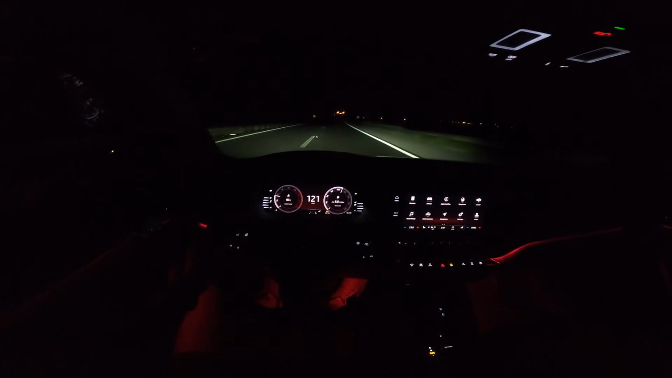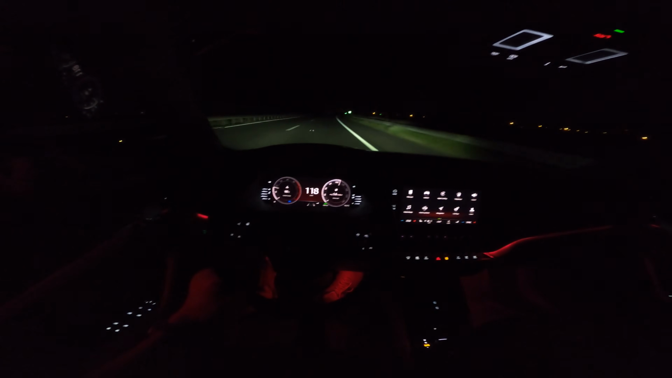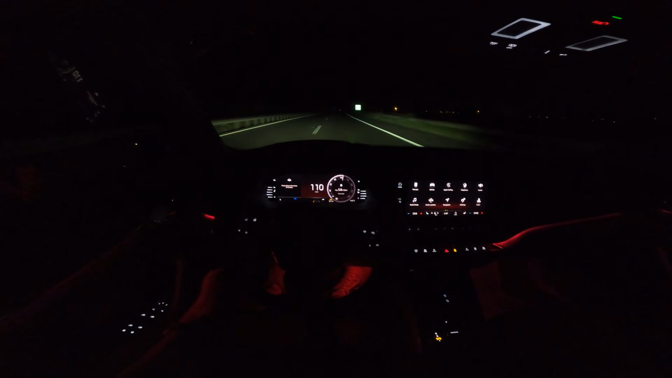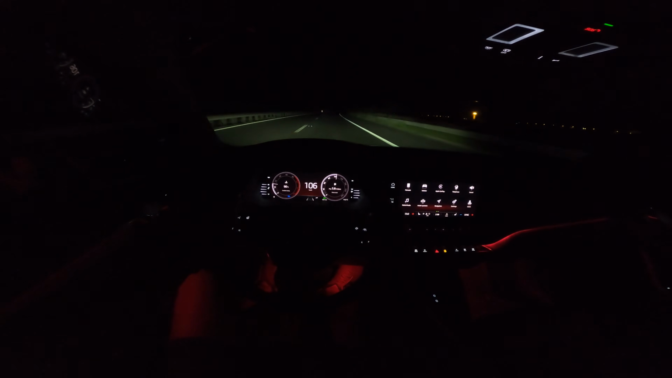I'm gonna turn the long beam again to automatic. Now the lane assist is working. It's correcting me. After a few seconds, maybe 12 seconds, it's gonna freak out like now. So I take over.